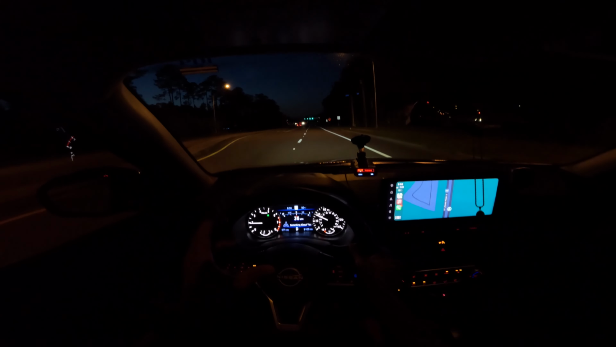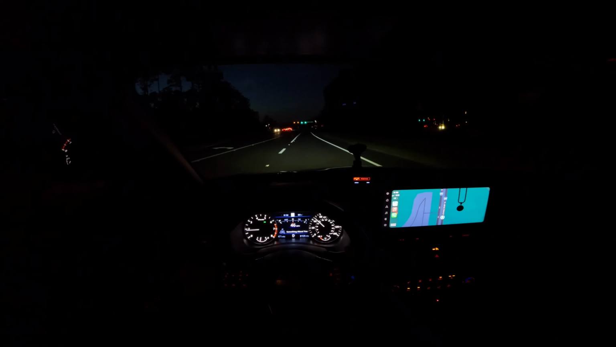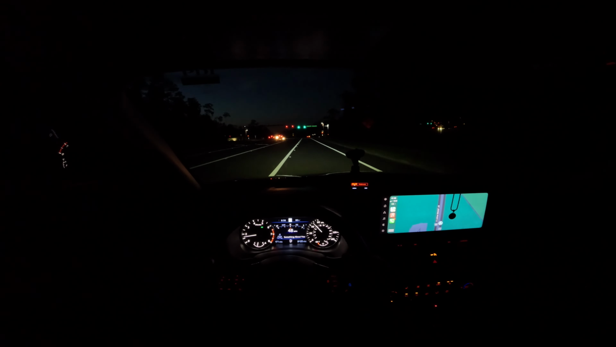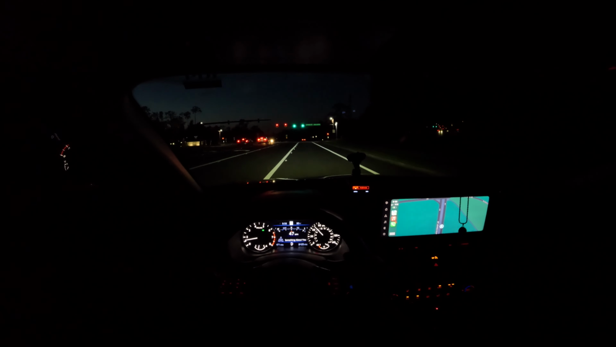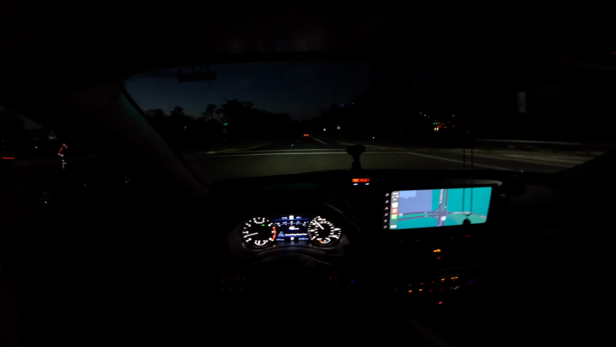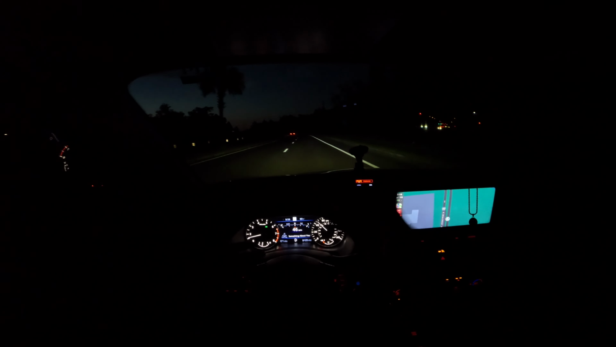In my POV drive of the Camry, I said only good things about it. I really do like the Camry, but just after looking at it, it looks like a Subaru. It looks like a Subaru WRX in the back, and then it looks like a Prius in the front, and then the inside looks like a Lexus ES. So I'm just getting all these different kinds of vibes from it.